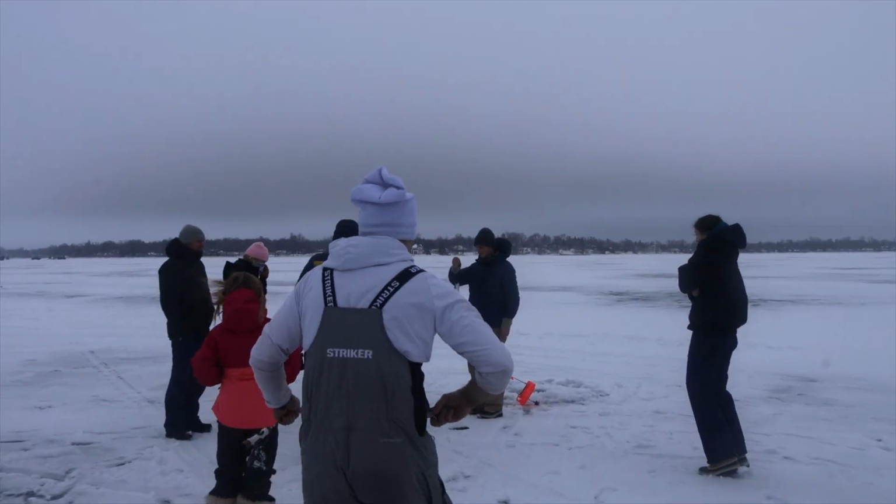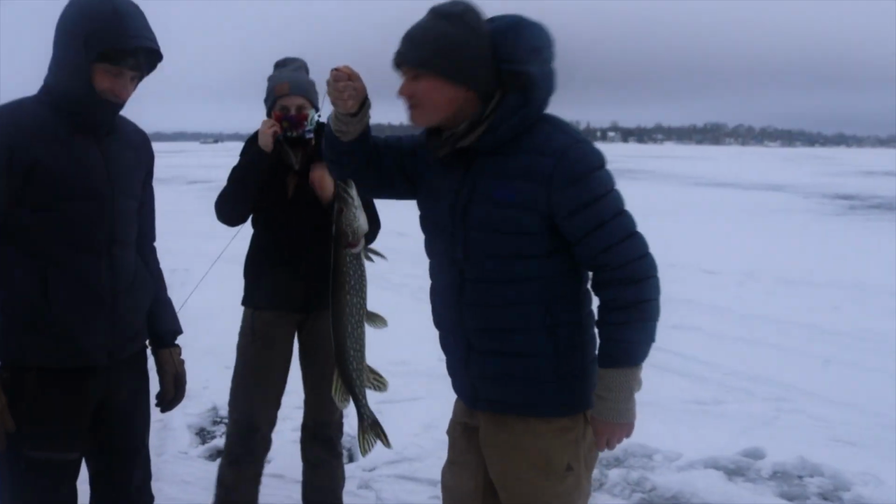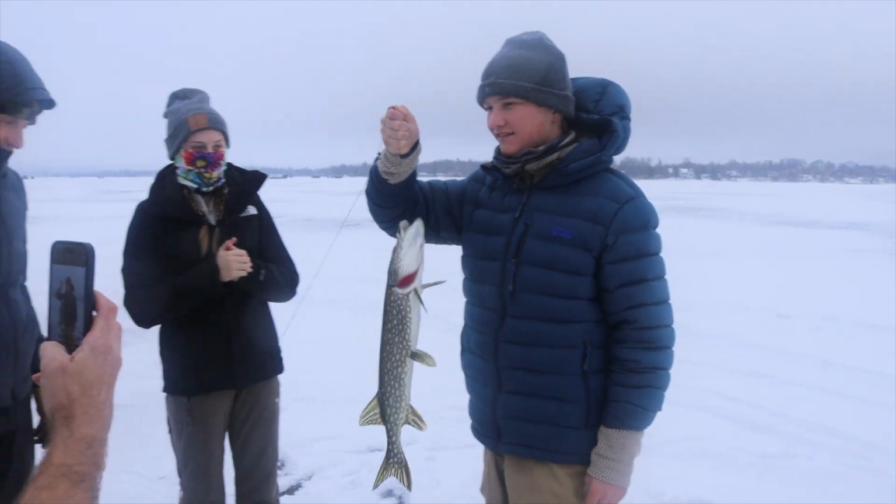That one there is going to be, yes, that'd be edible. Wow. What kind is it? It's a pike. All right, 1, 2, 3.